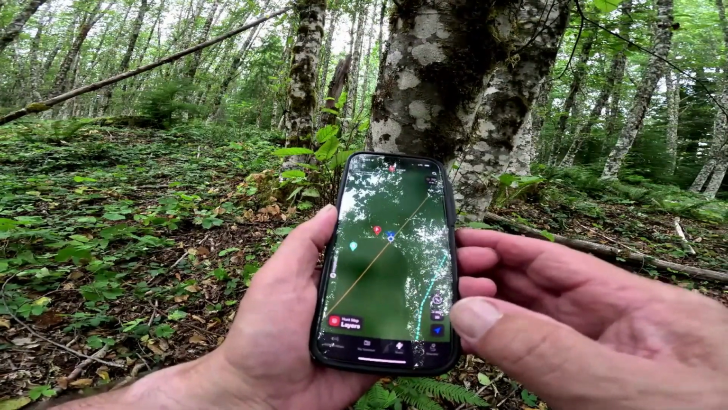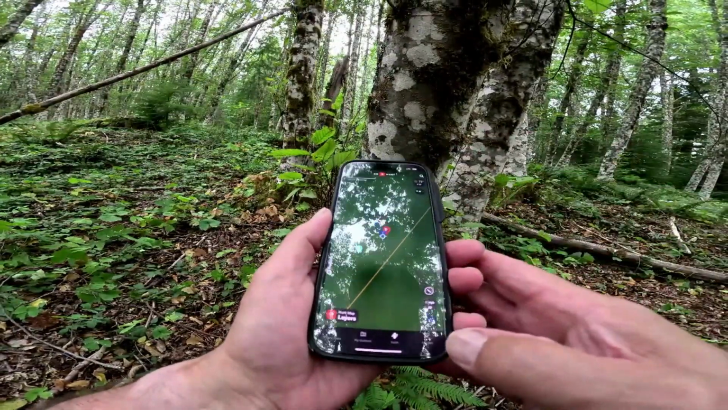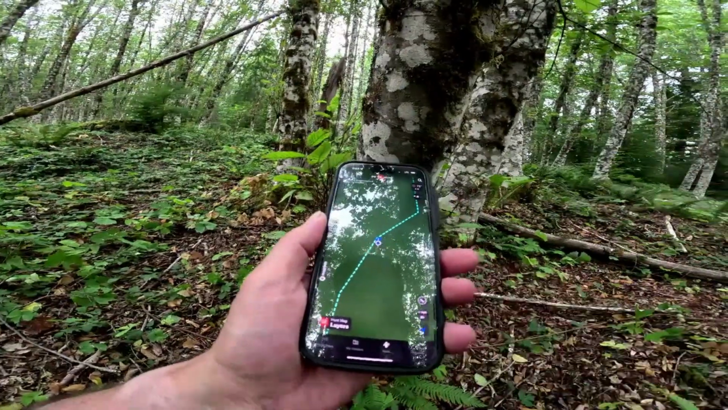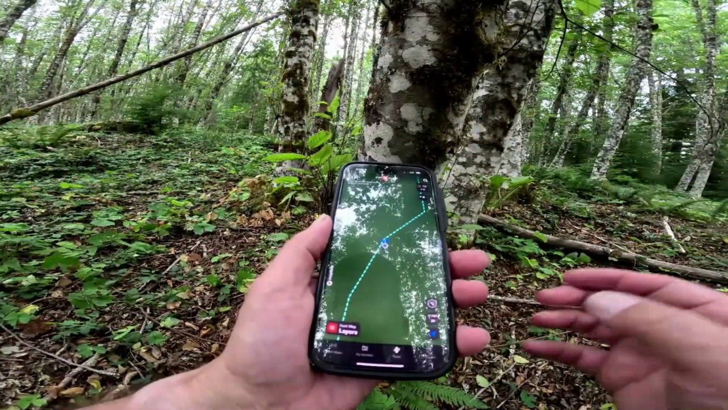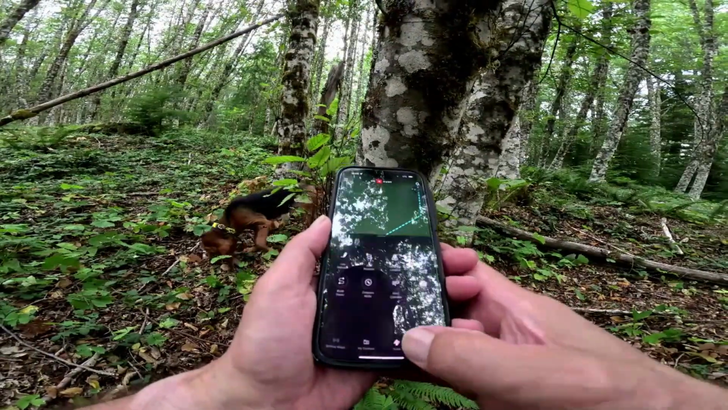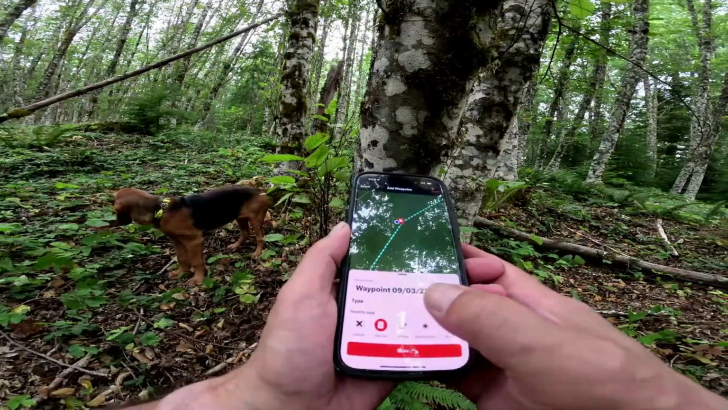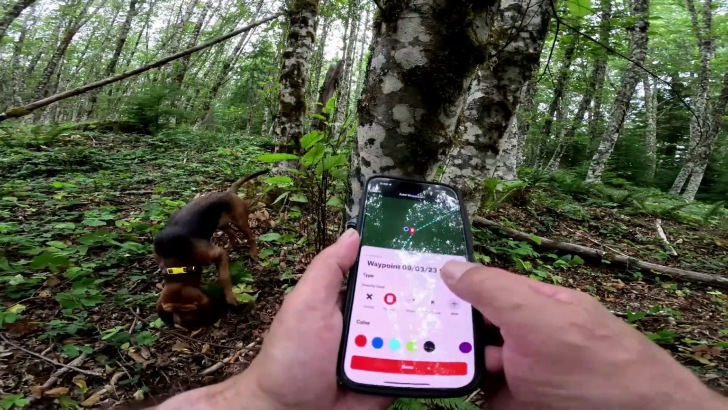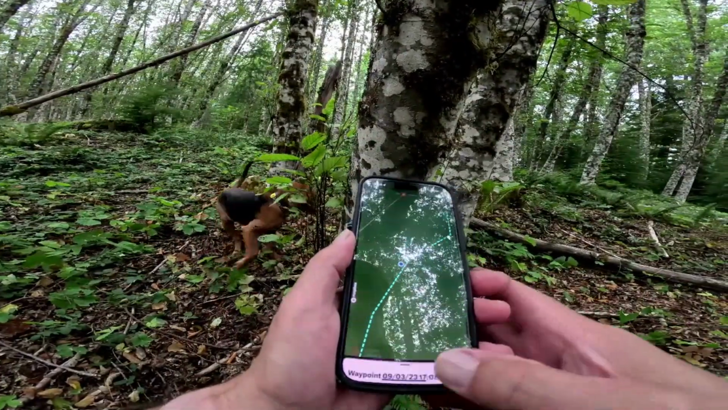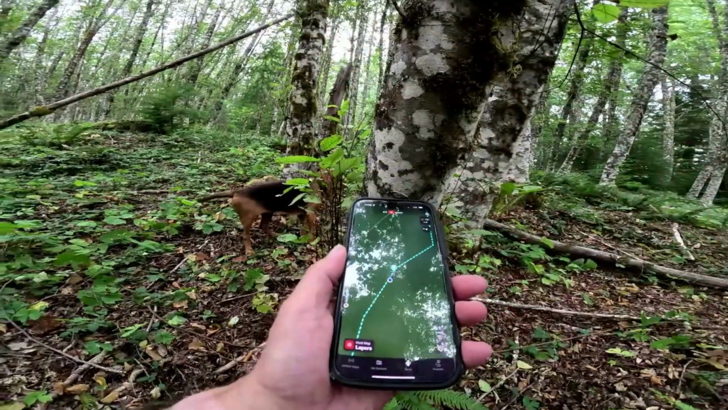Oh, I don't have very good reception in here, obviously, but it's trying. There we go. Now we're getting in. Okay, so now I'm going to hit tools, add waypoint. I'm going to change it to a trail camera. I'm going to change it to that color, and I'm going to save it. And it's in there. That's that.